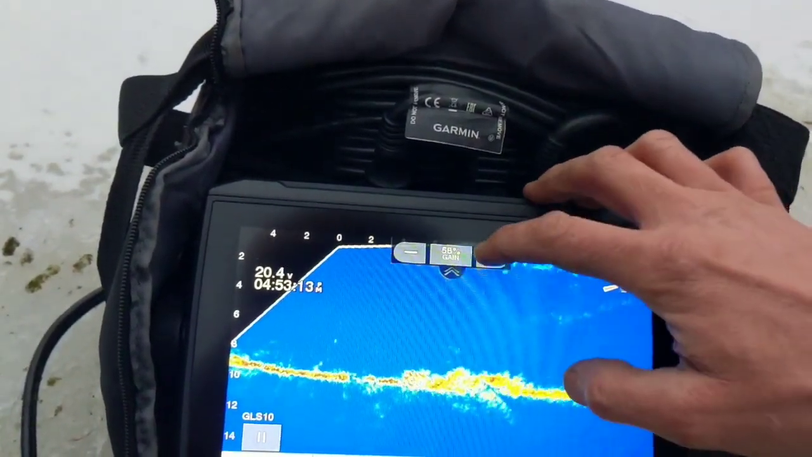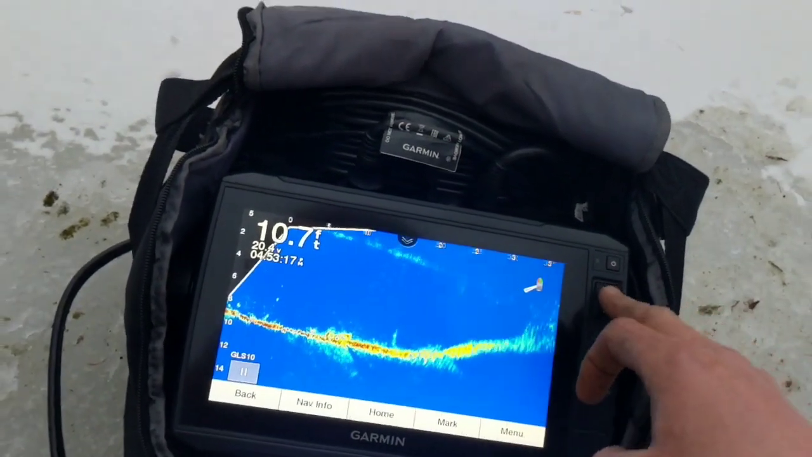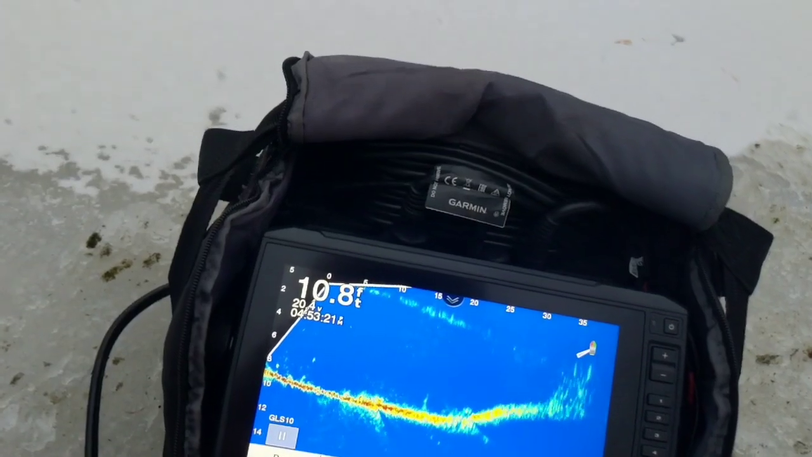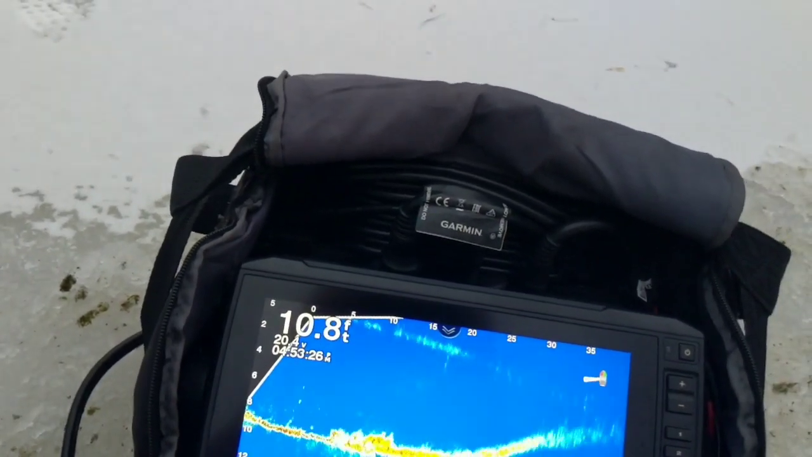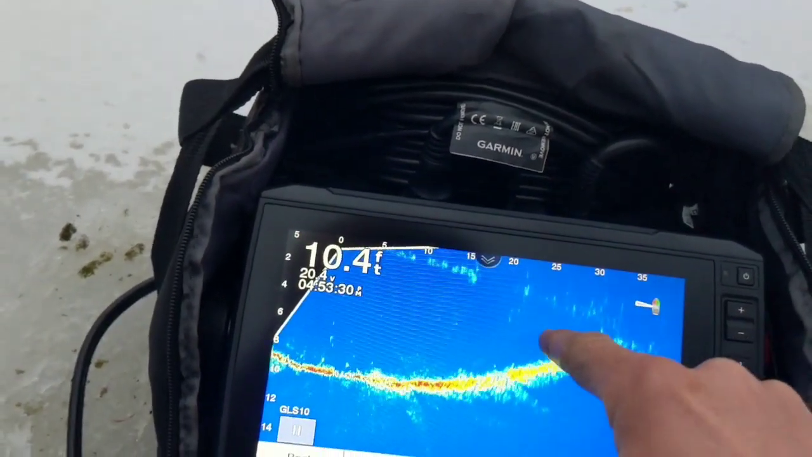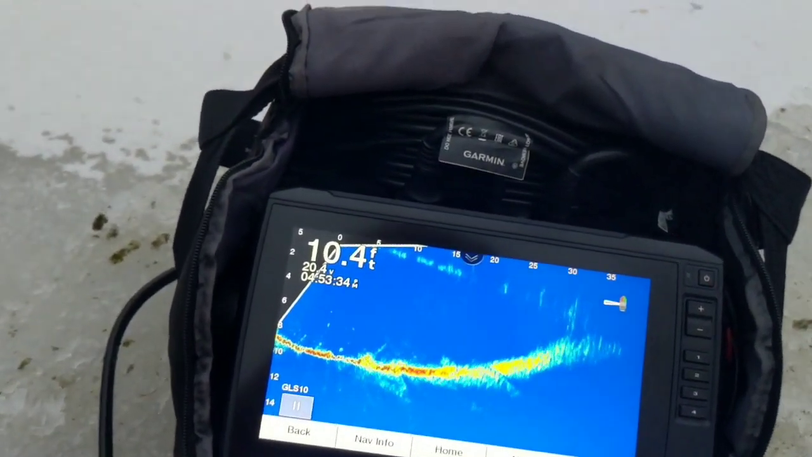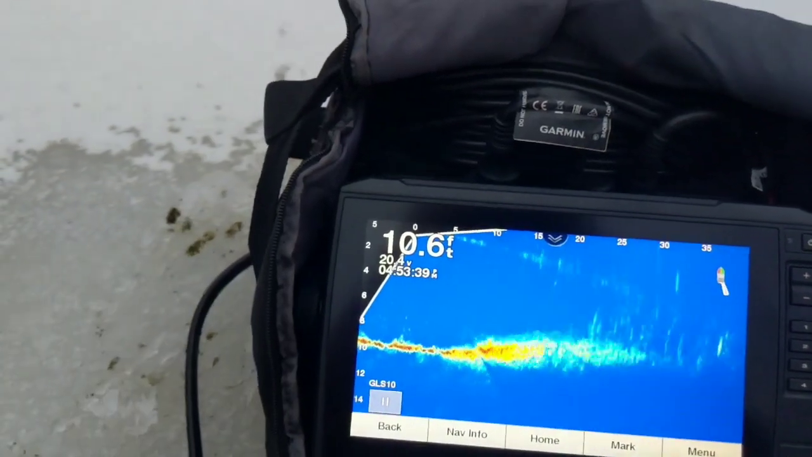So start with your gain for sure, and a little bit of clutter is not the worst thing in the world, because if you have things scrunched down too much, you're going to miss objects. If you've got a weed line and a few fish stacked up outside that weed line, you might miss them if everything's squashed down too much and filtered out. So it's not a bad thing.